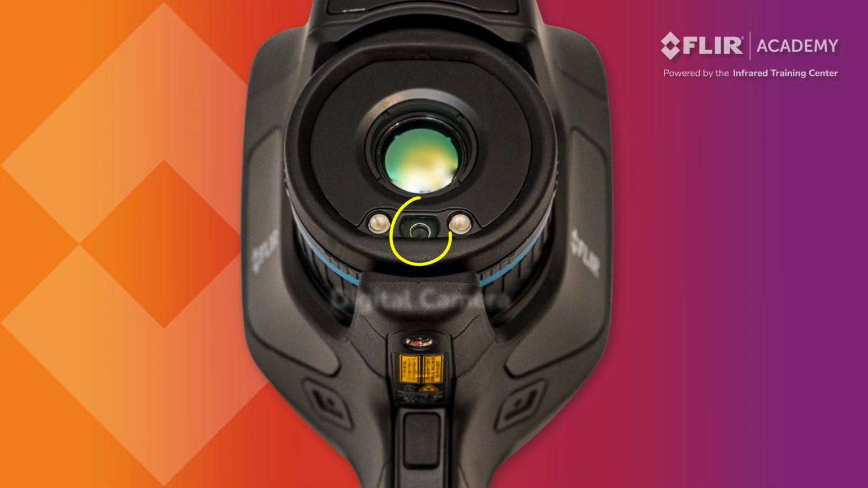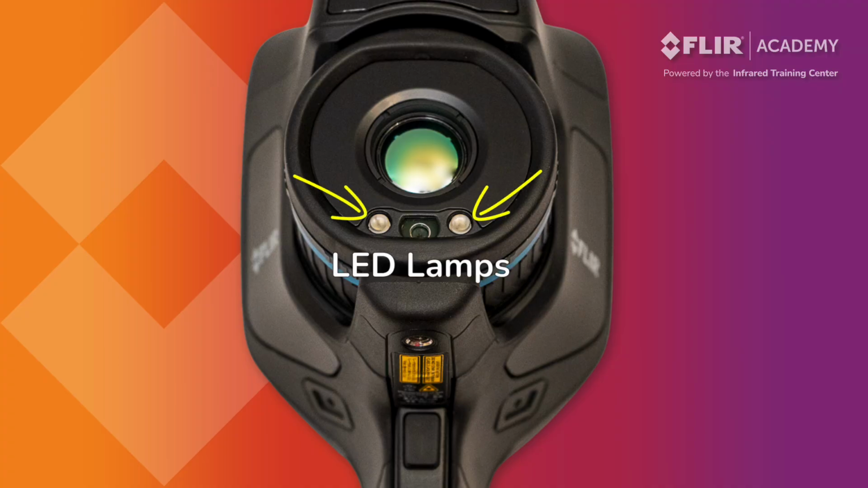There's a digital camera that captures visible light control photos when saving a thermal image. It is also used when the MSX imaging mode is active. We will discuss MSX and the benefits this feature provides later in the presentation. Two LED lamps are also included. These illuminate the scene, helping operators capture better visible light photos in low light conditions.